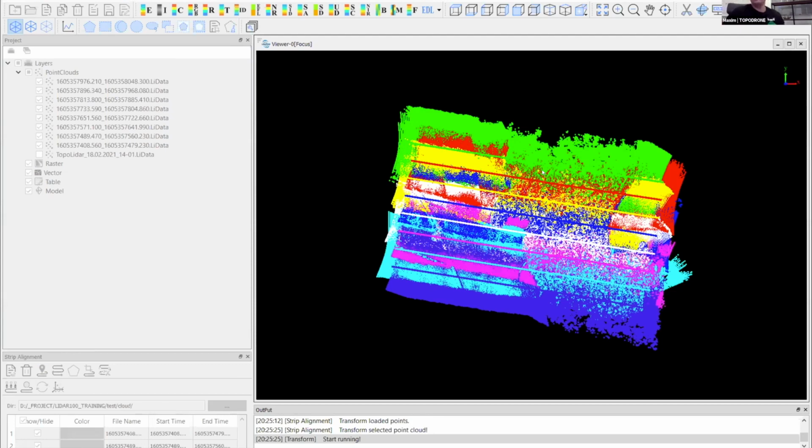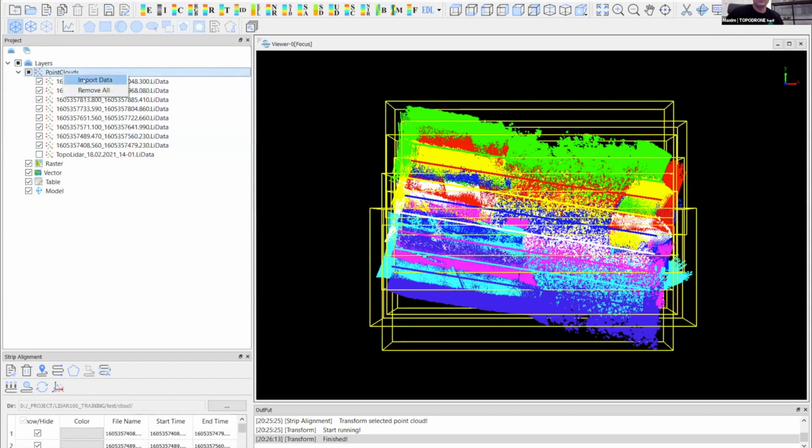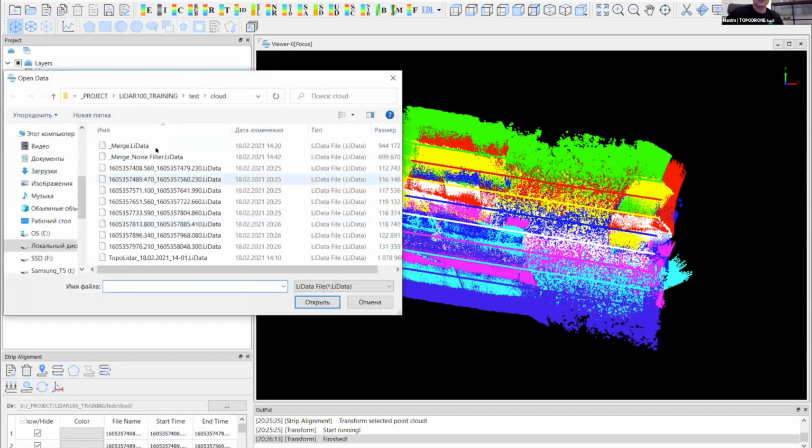And finally, after applying the correction of the angles for each flight, we can merge all flights together, and after that we can check the accuracy. I will skip this step of merging. I already have a merged point cloud, but I would like to save time for Evgeny, and I will open the merged point cloud.